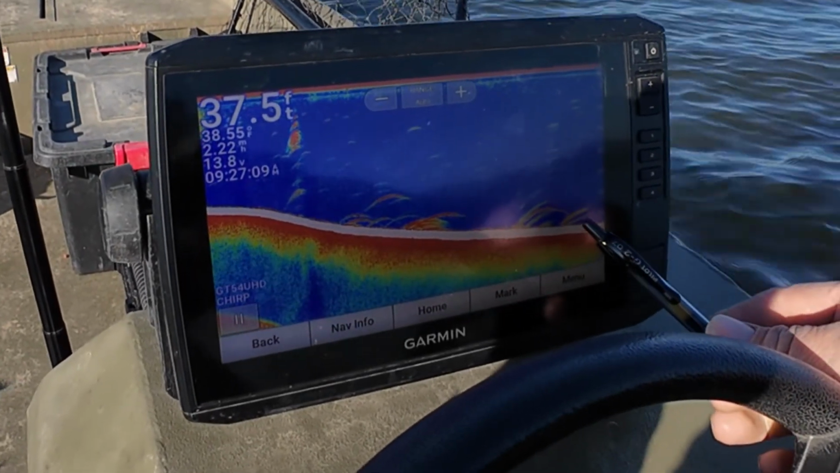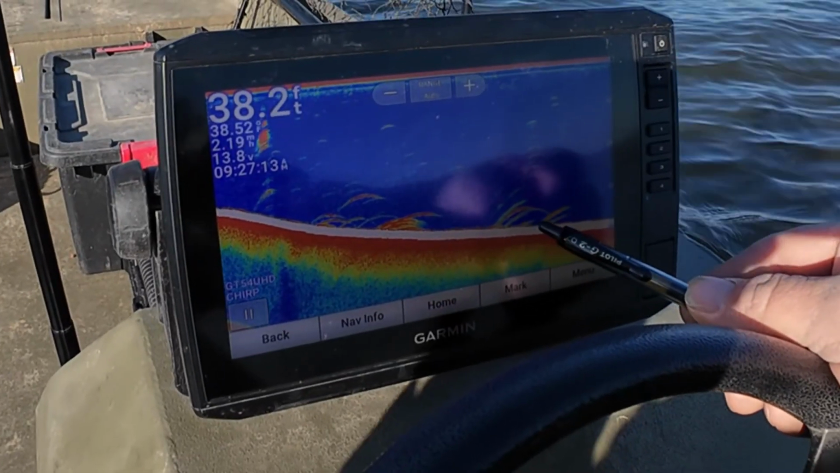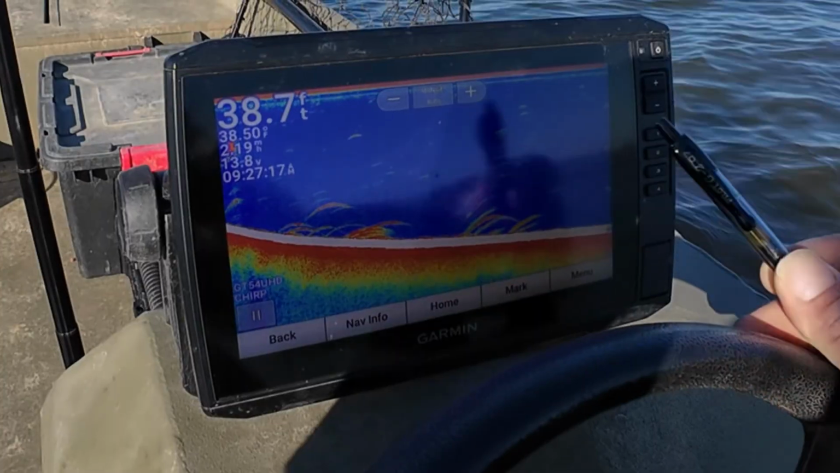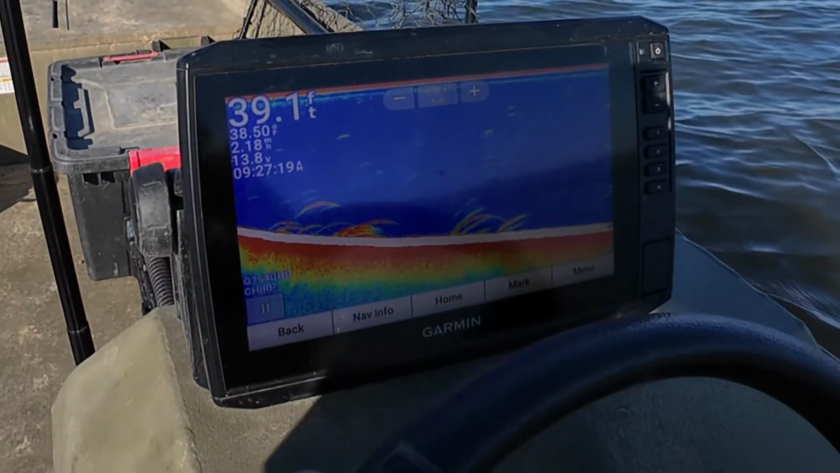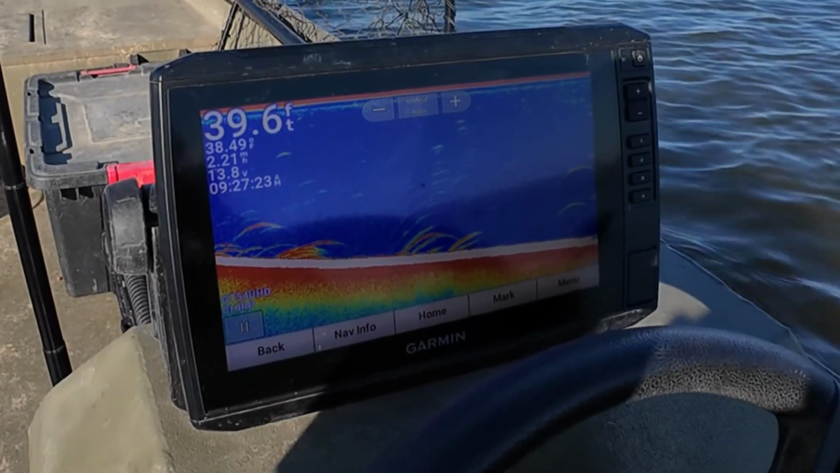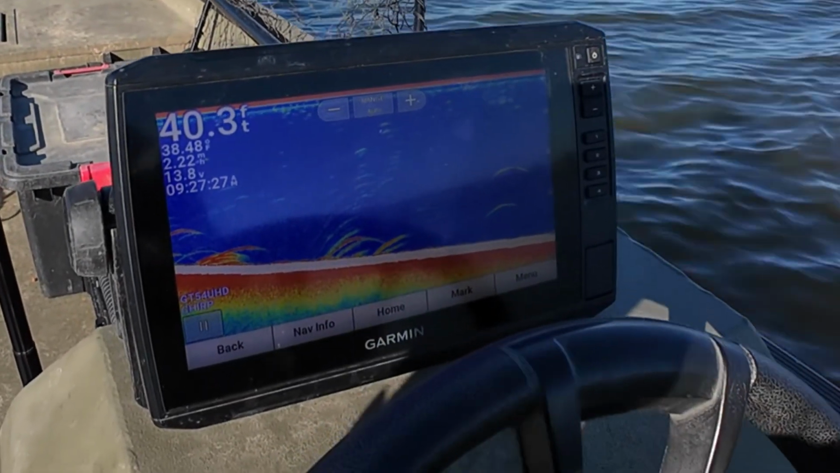Now see how them fish is different looking from them fish. Them's probably 3 or 4 catfish laying there with their tails up, kind of feeding. But we still ain't found what we're looking for.